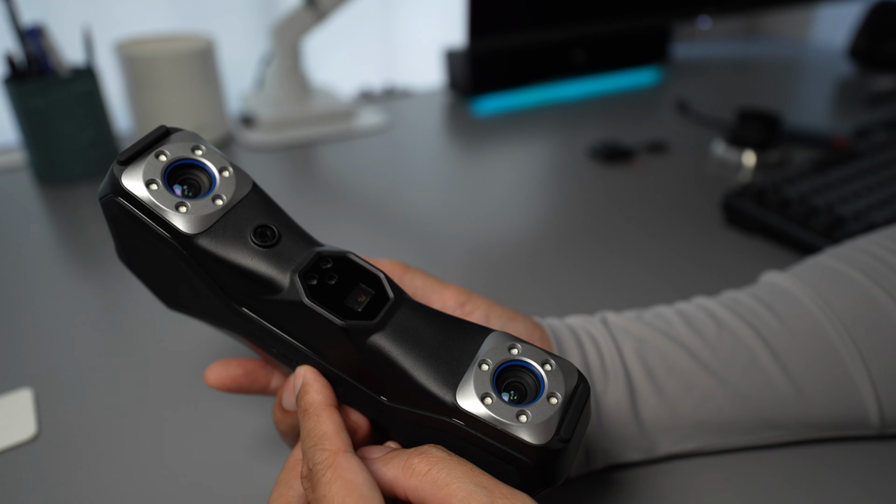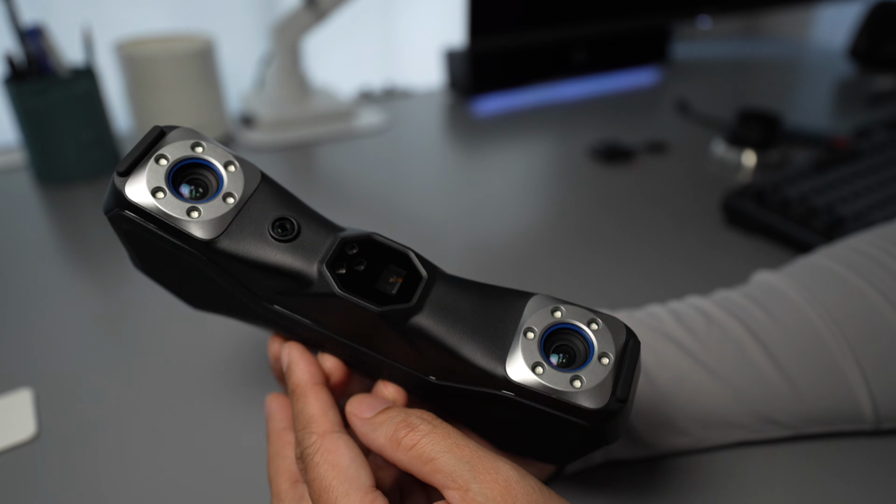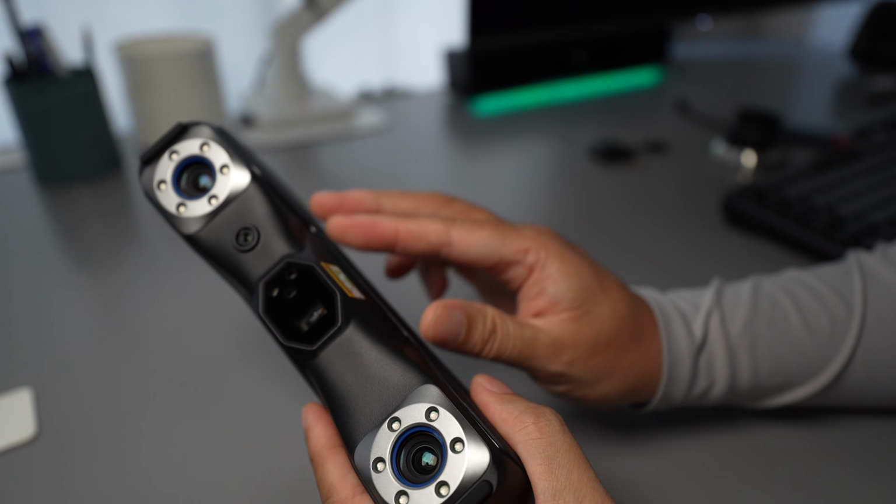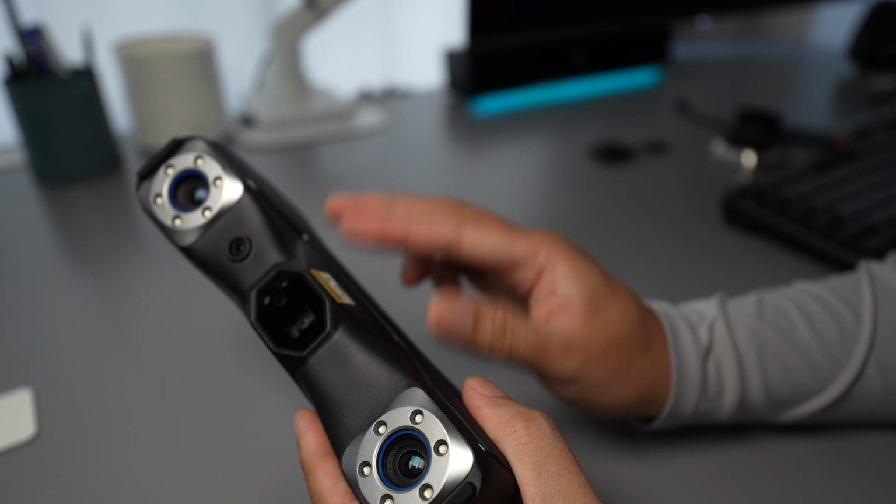Number four is the speed, the time that you spend on scanning one object. The blue laser from the Metro X is very disappointing. It doesn't perform as it should. It doesn't behave like a laser scanner at all.